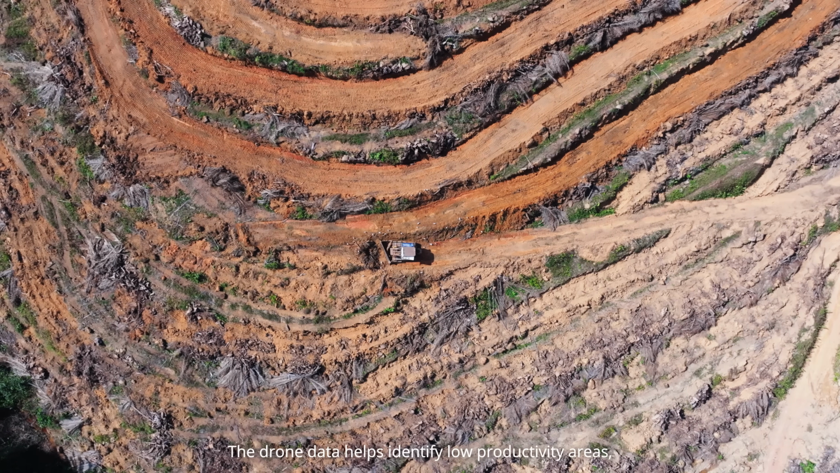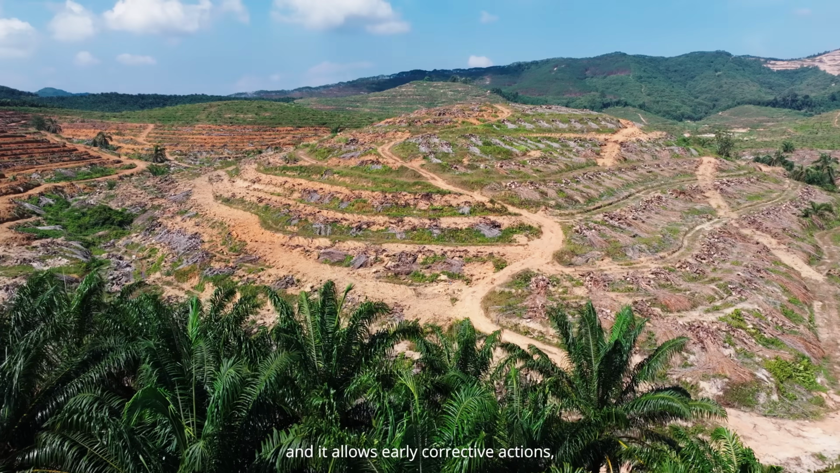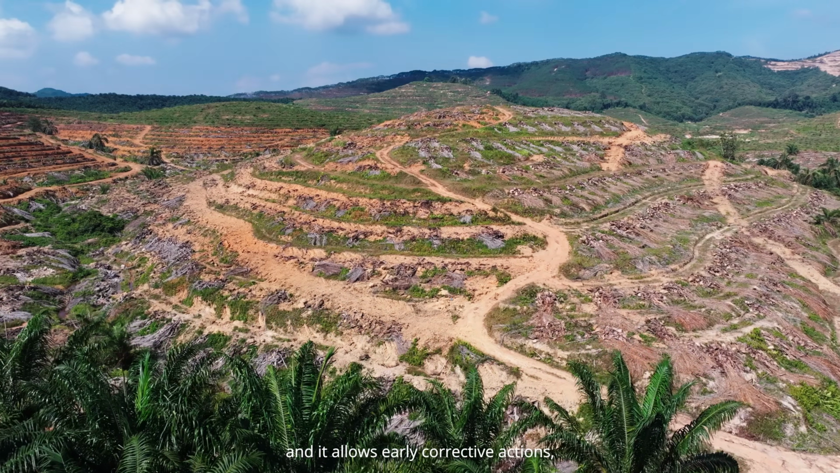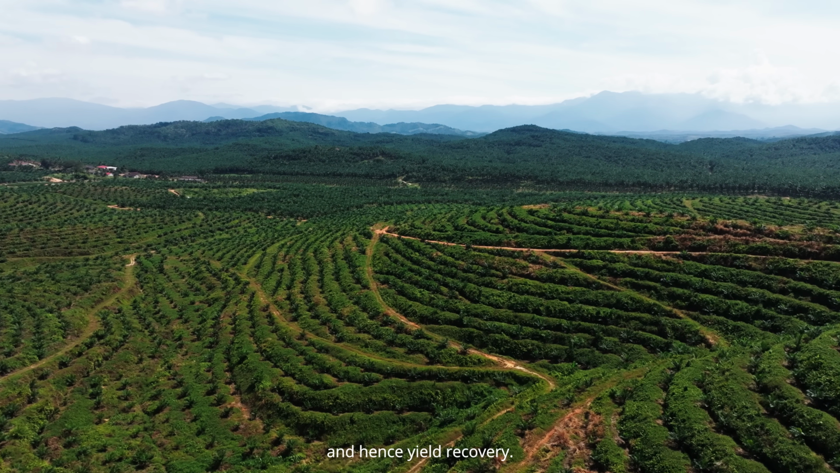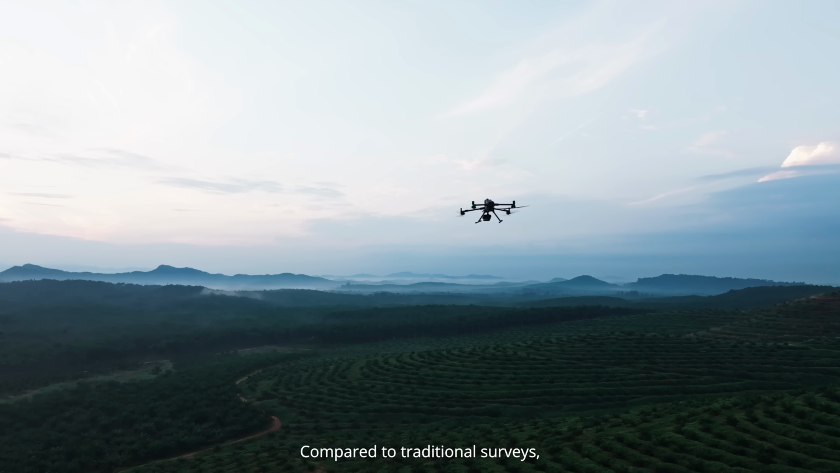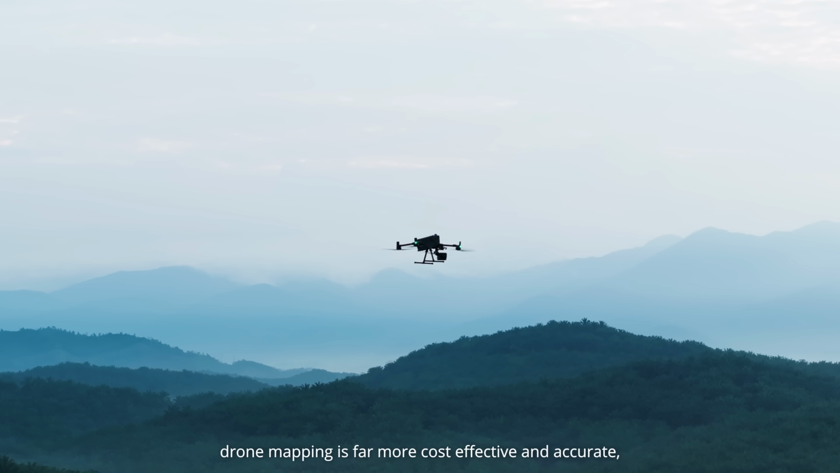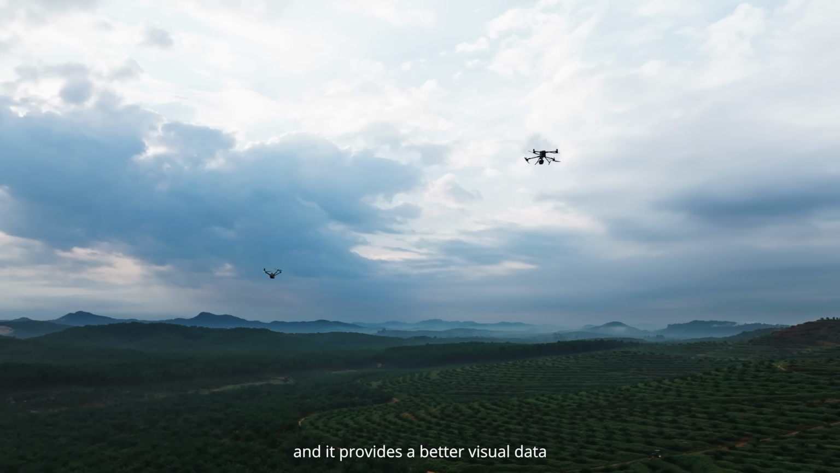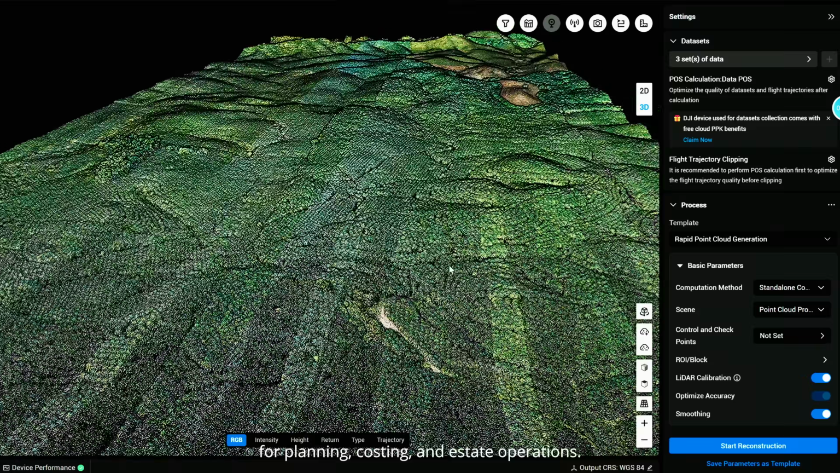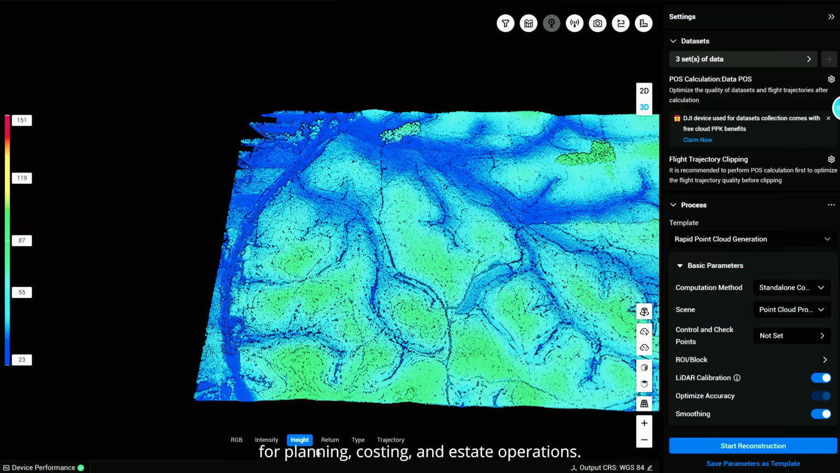The drone data helps identify low productivity areas, and it allows early corrective actions, enhance yield recovery. Compared to traditional surveys, drone mapping is far more cost-effective and accurate, and it provides better visual data for planning, costing, and estate operations.